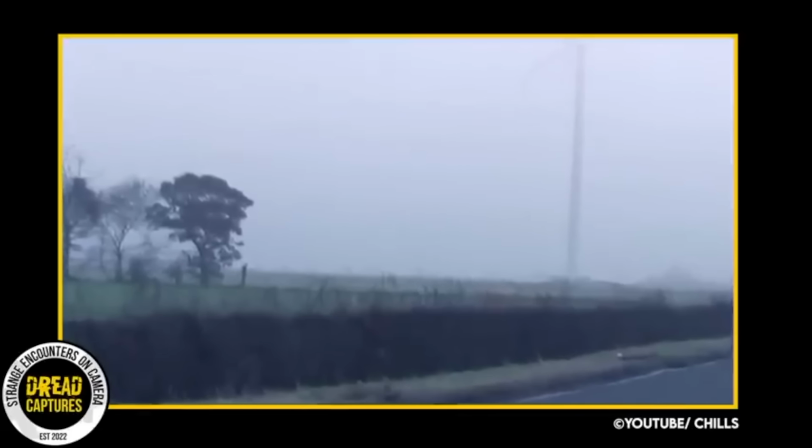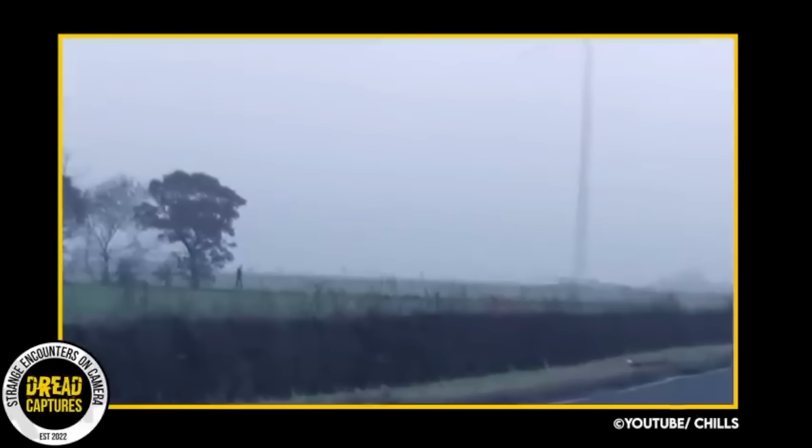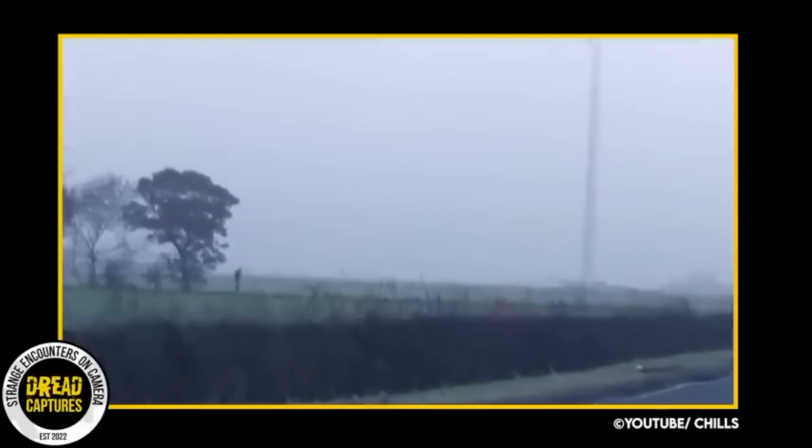As you can see on your screen, a large figure is walking from the tree line. It appears Slender Man has made an appearance. Often depicted as a tall, thin, faceless man dressed in a black suit, often with elongated arms. He is said to stalk and abduct children, and is often associated with forested areas.